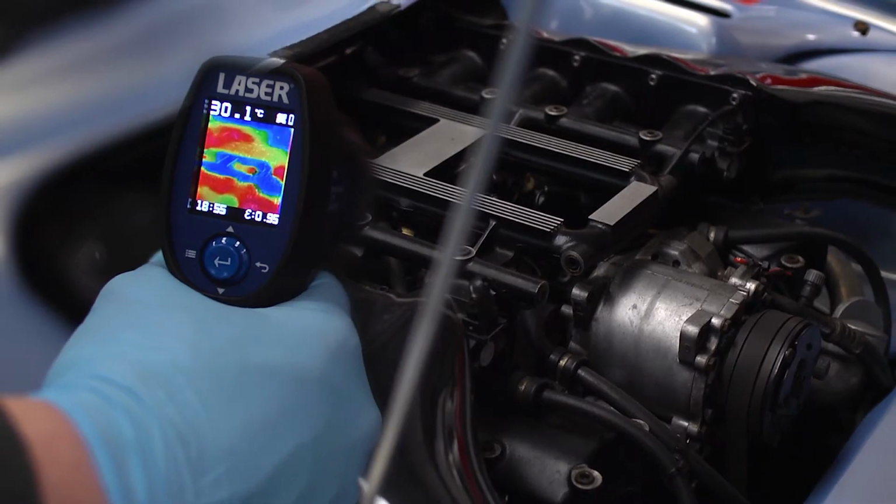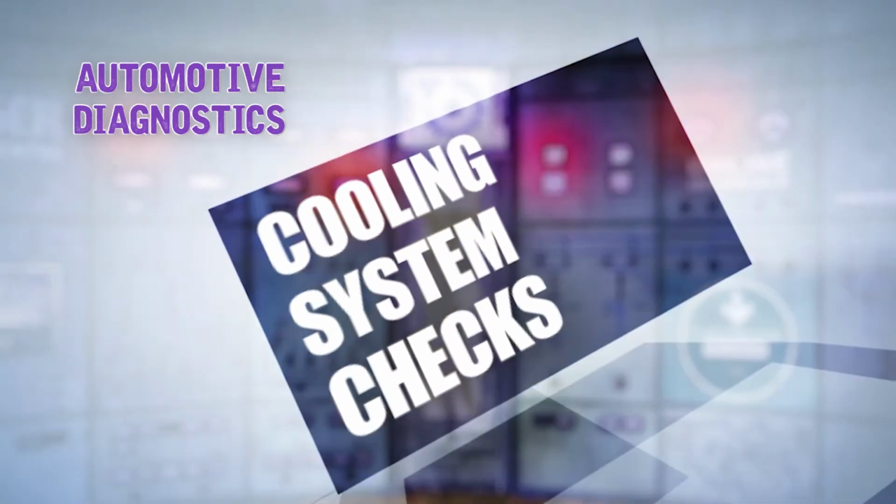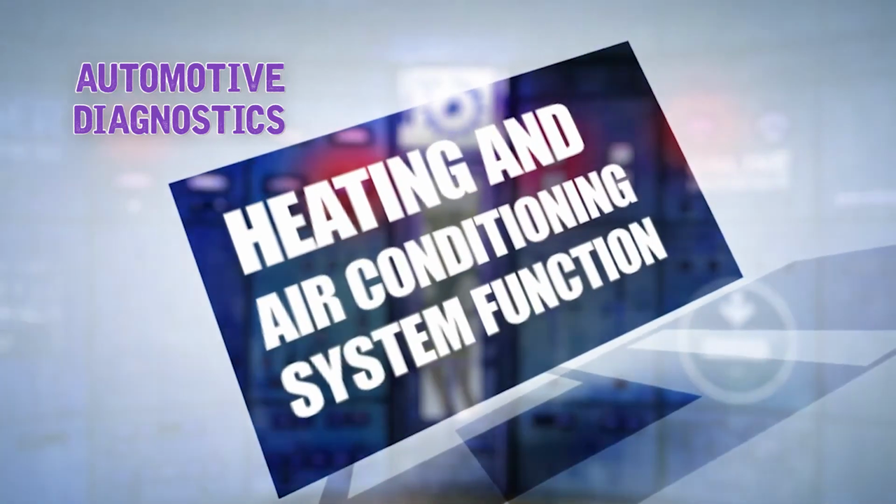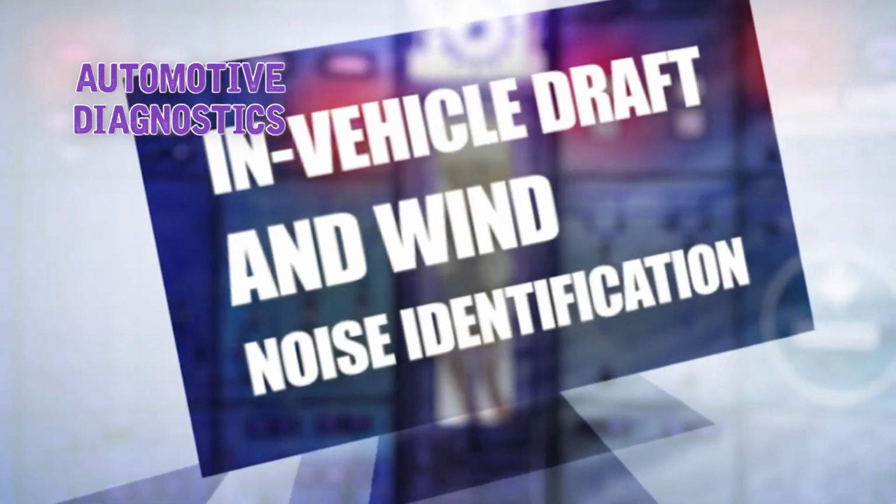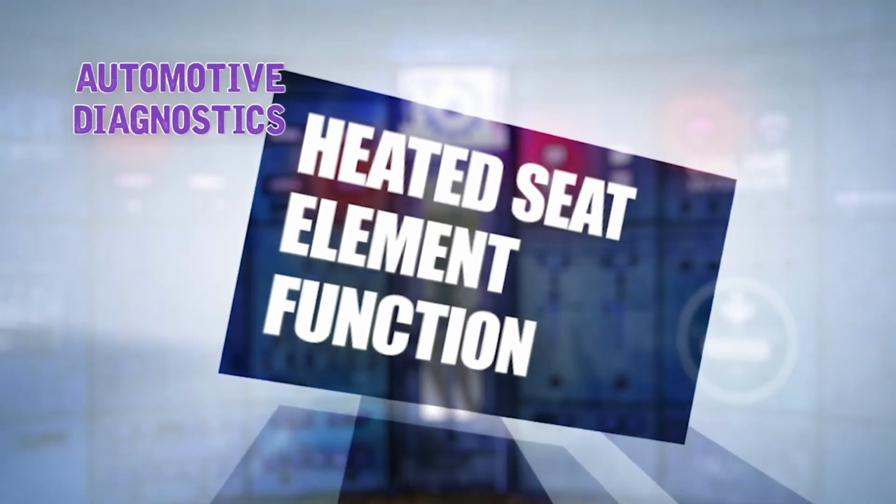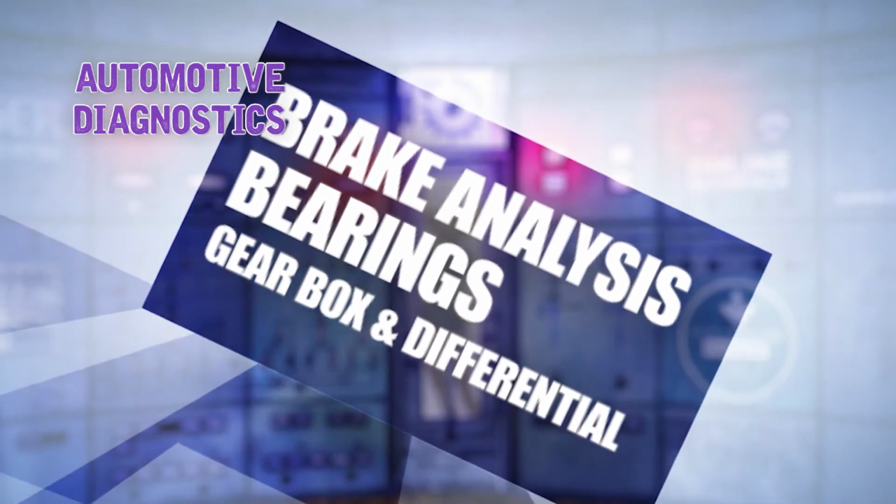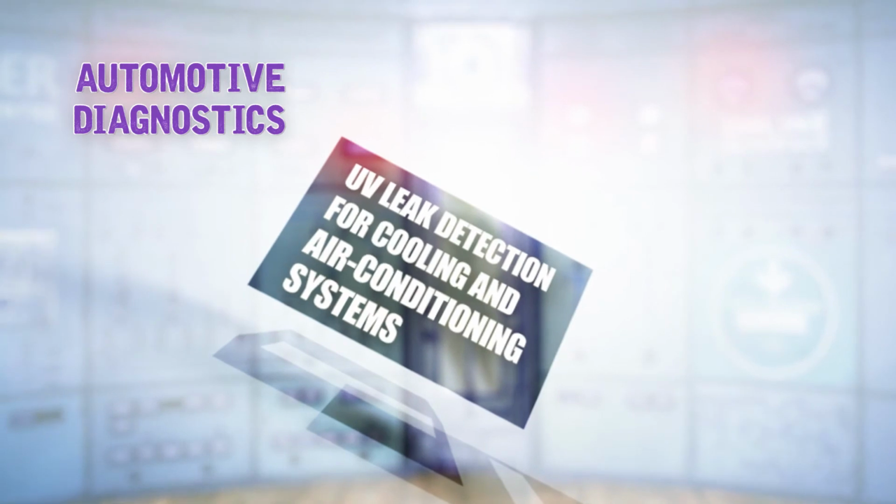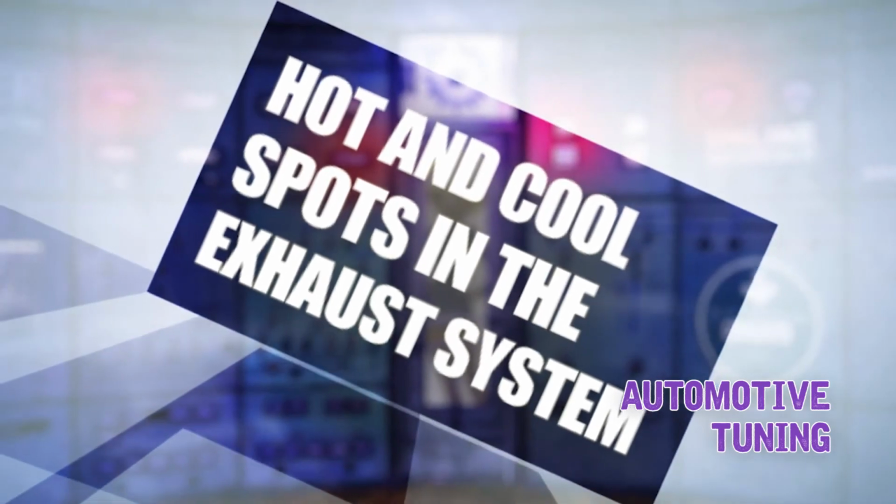When things are heating up, reach for the troubleshooting tool that lets you see exactly where the problem is. Automotive diagnostics, cooling system checks, heating and air conditioning system function, engine misfires, in-vehicle draft and wind noise identification, hot spots in wiring, fuses and connections, heated seat element function, brake analysis, bearings, gearbox and differential, UV leak detection for cooling and air conditioning systems, automotive tuning, tyre temperature spread, hot and cool spots in the exhaust system,